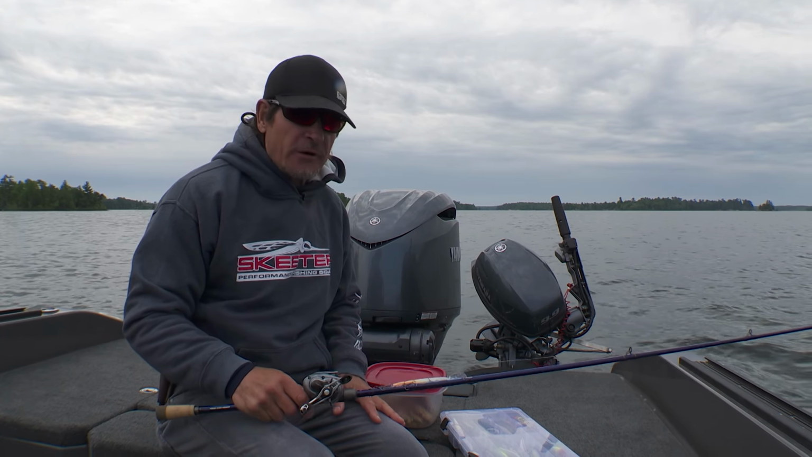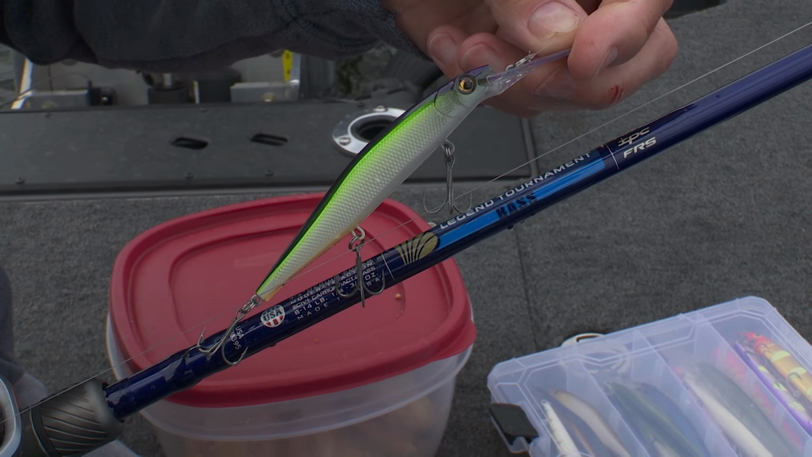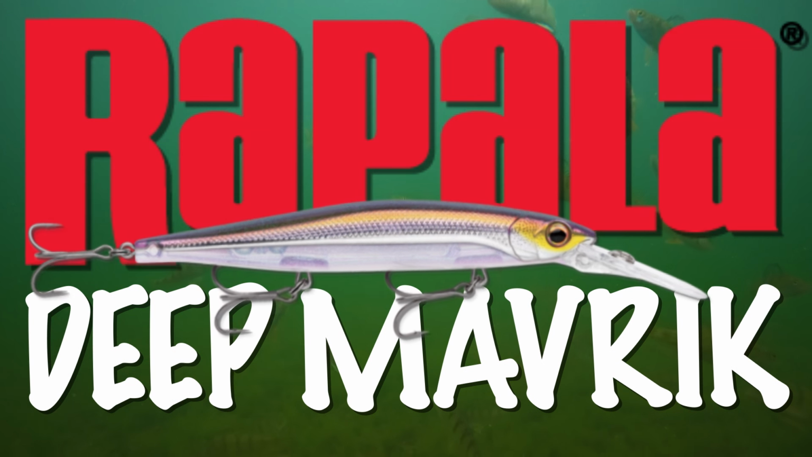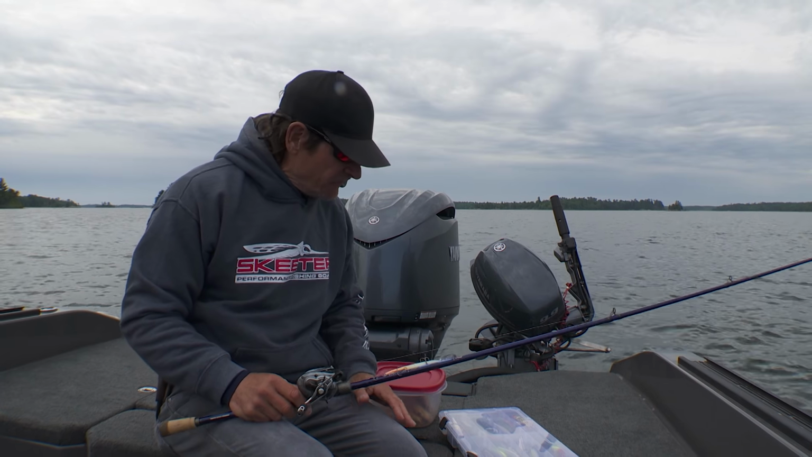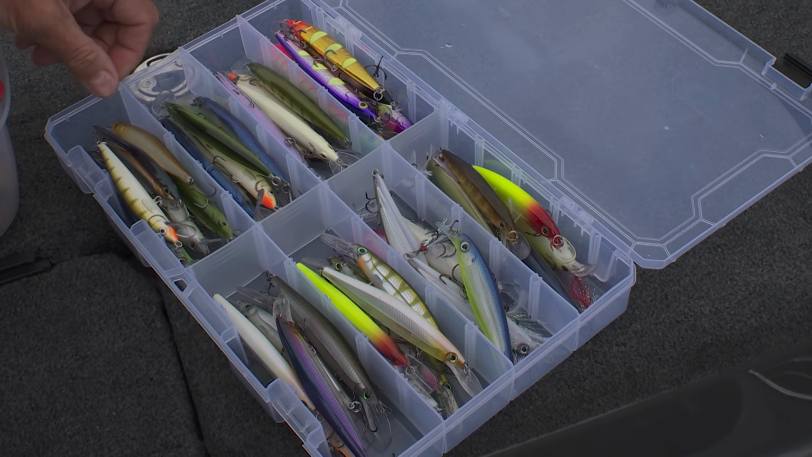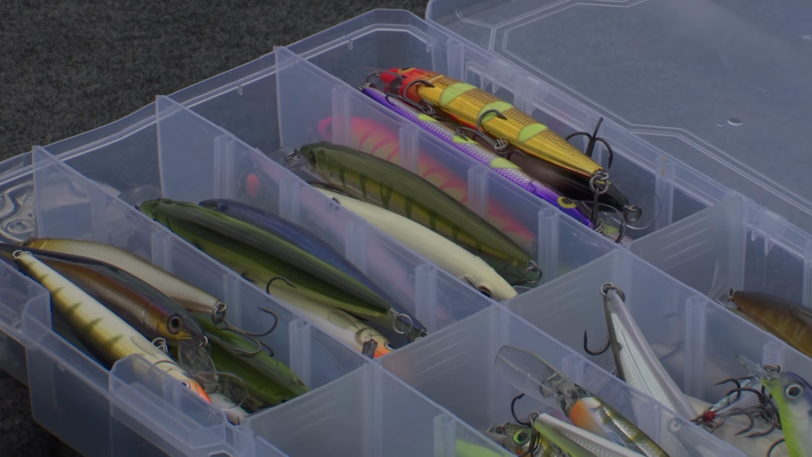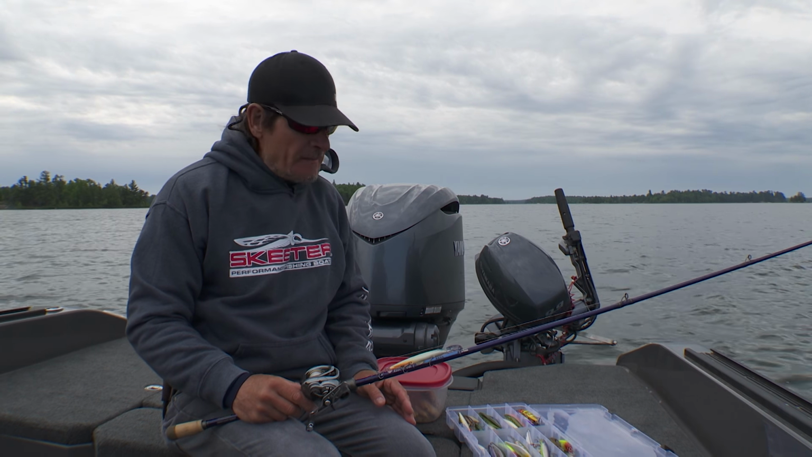I dug a couple things out of the Skeeter locker here to show you what we're using. This is a Deep Husky Jerk in Ozark Delight. I really like this bright color here. I actually started with a bold shad, which is a lot more natural pattern, and Scott was getting more bites. I figured I'd try something a little brighter since it is pretty flat light today. Any of your favorite jerk baits will work great for this. Shadow Rap Deeps, another great option from Rapala. And color's less important truly when you're doing this technique. It's more about the triggering action of the jerk bait itself that creates the bites.